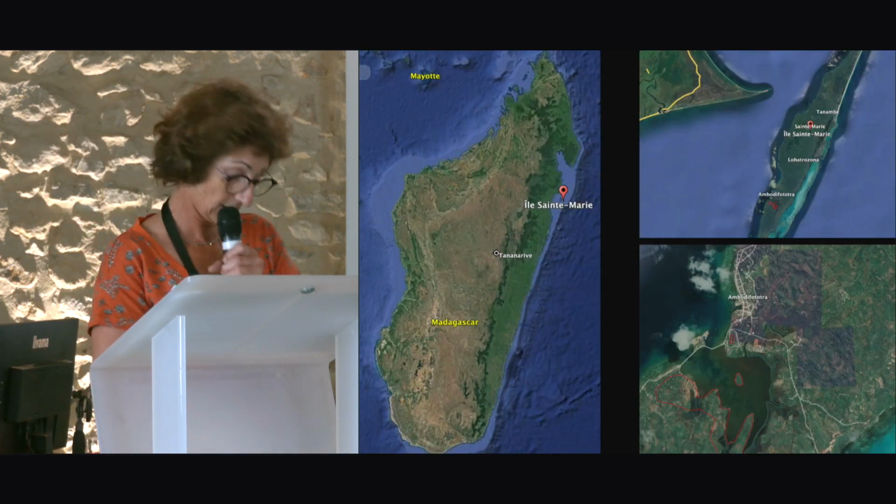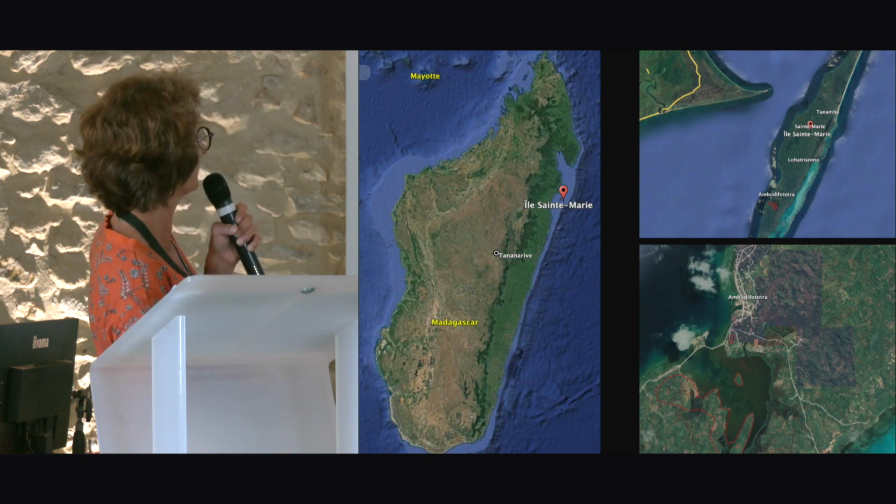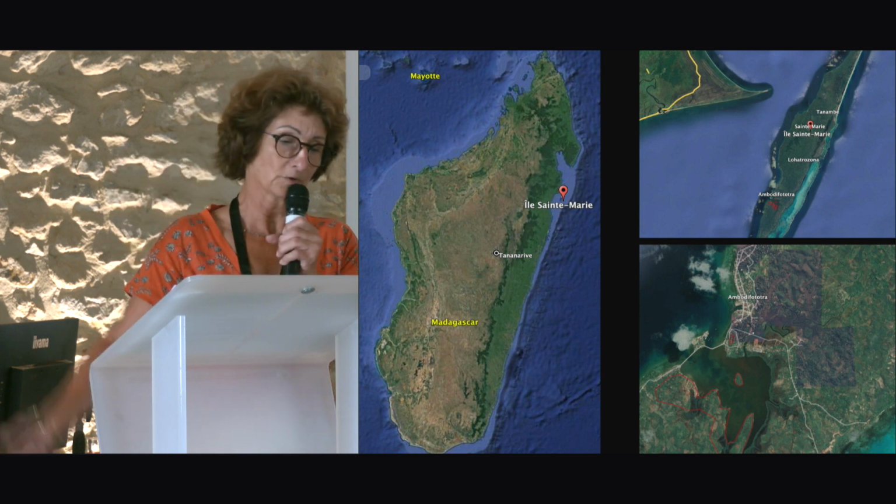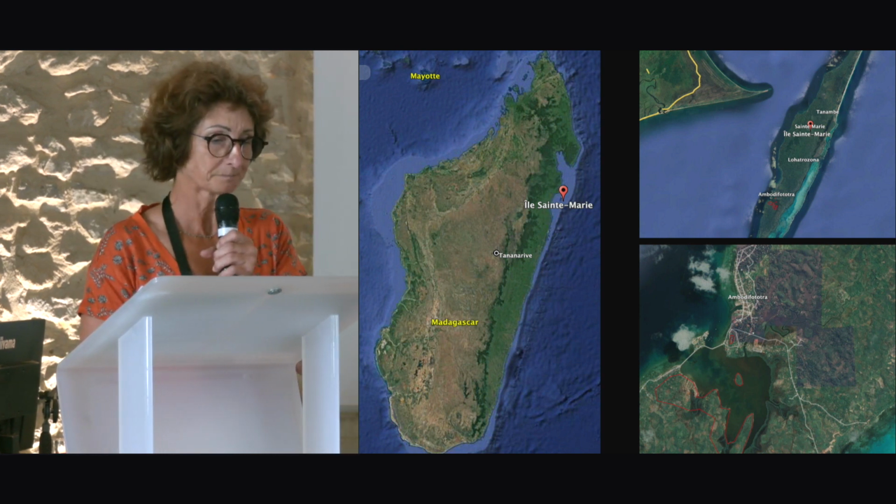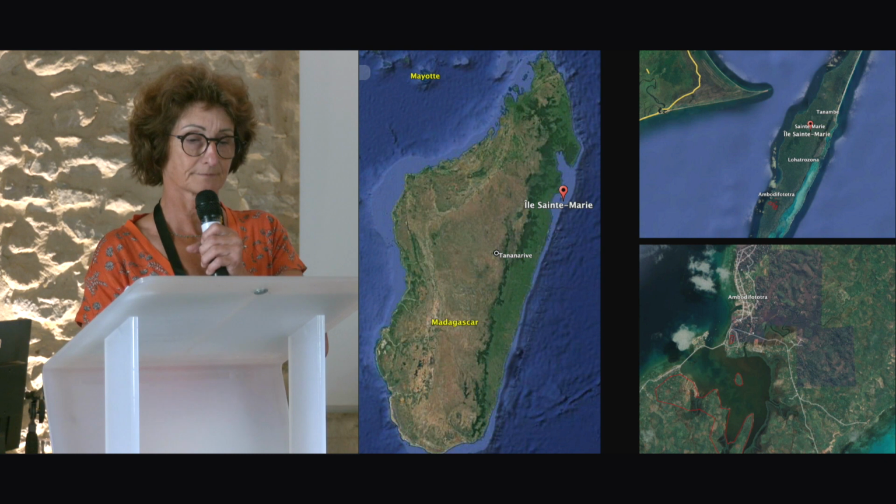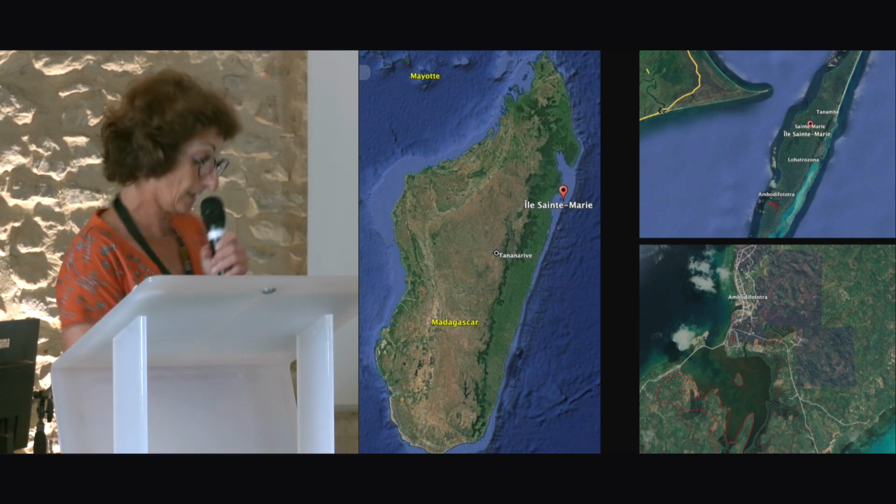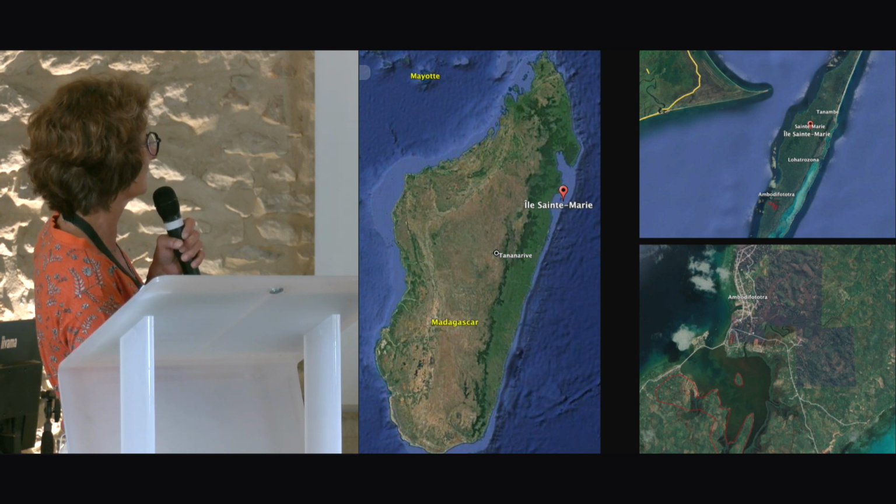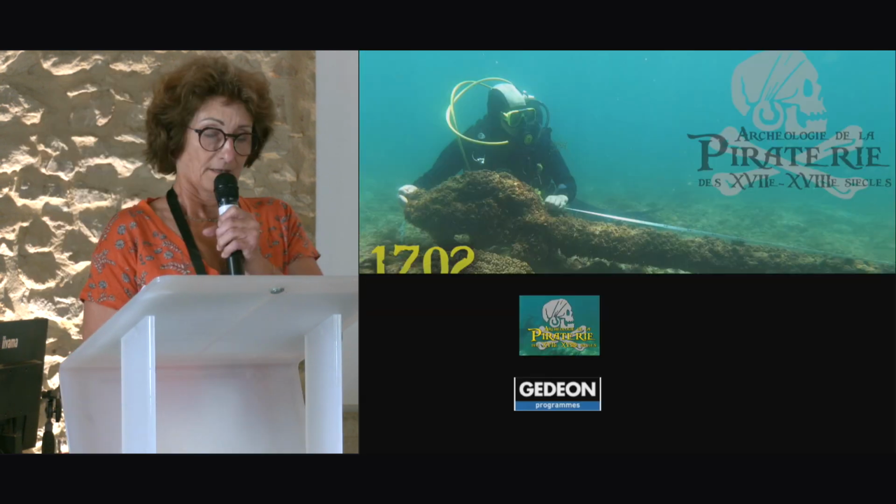We worked on Île Sainte-Marie in the northeast of Madagascar. This is the bay I'm going to talk to you about. It's here and here.